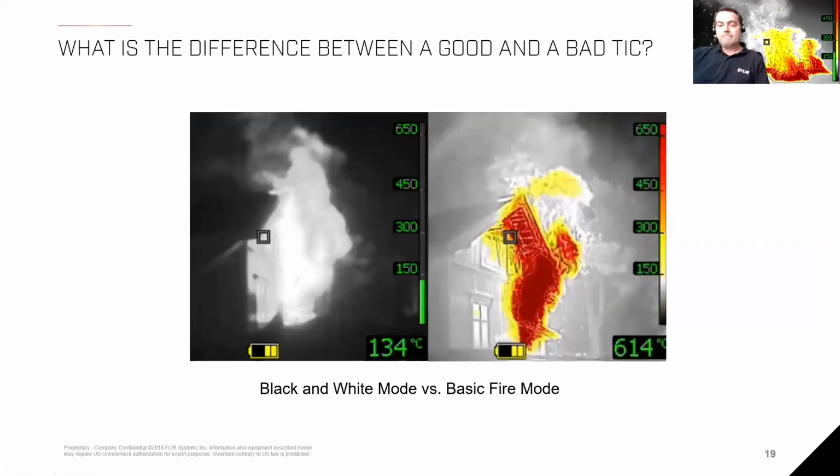Okay, so another topic I would like to touch on is the modes we are using in our TIC. In our K55, for example, we have 5 different modes, and one of them is the black and white mode, where we have no colorization, and we distribute the grayscale colors from -20 degrees to 650 degrees.